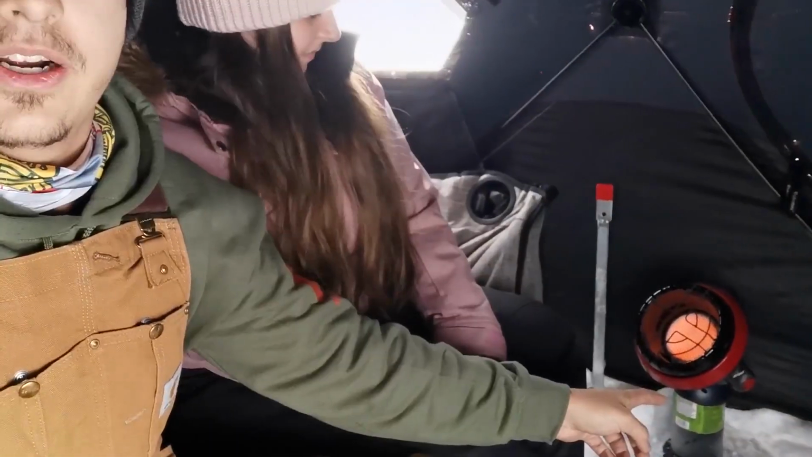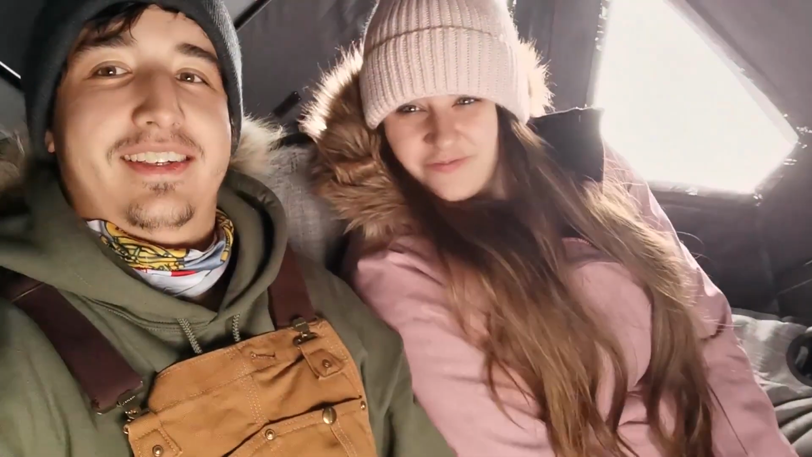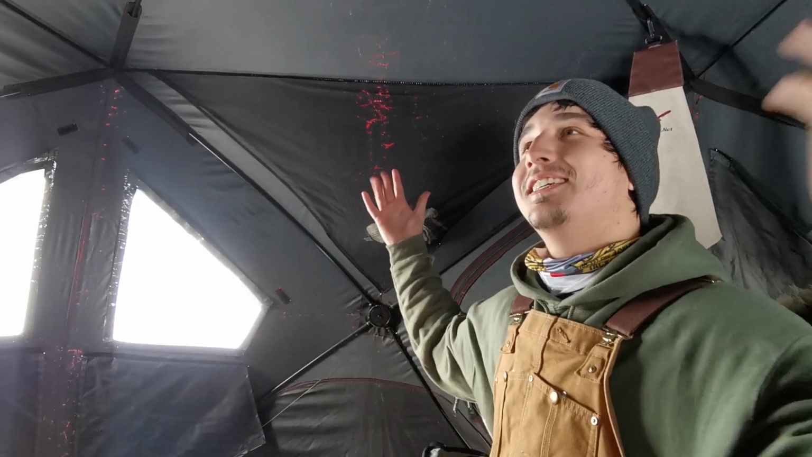We have a buddy heater running, and Jess actually got me for Christmas this double insulated folding couch thing, and it's really comfortable. Like, we're in luxury here. We are currently ice fishing in my brand new used pop-up ice hut that I picked up for $100.